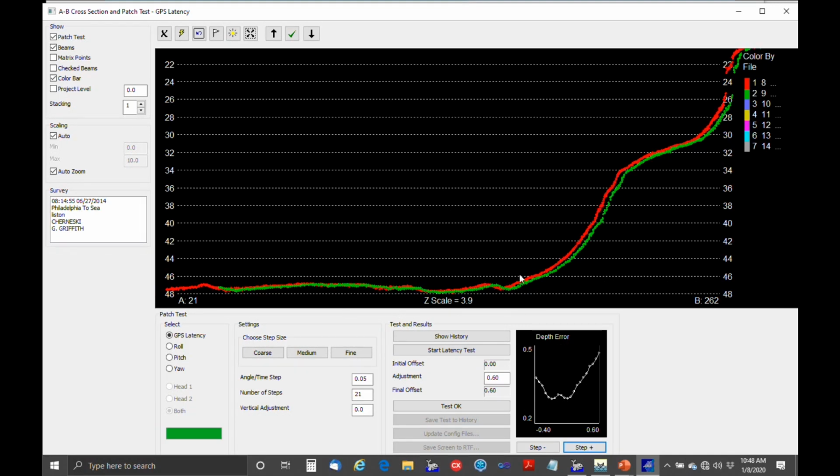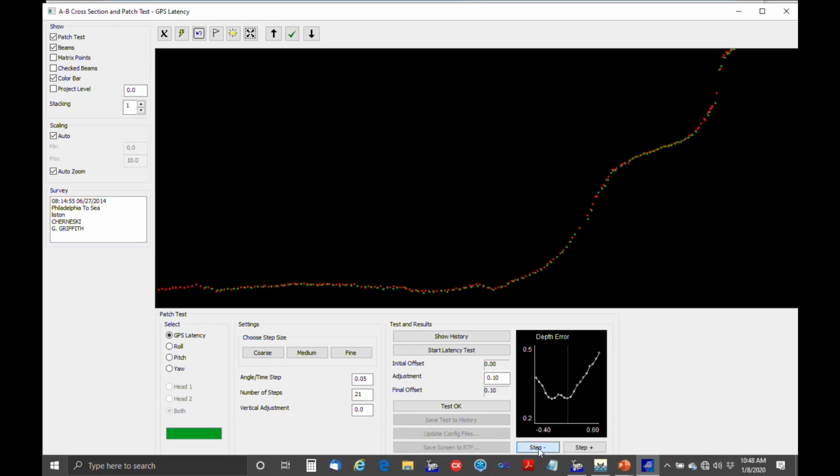And then we look at the cross section, and the difference between the two survey lines is at a maximum. So it's just a cumulative error or difference between the two survey lines. Get this back to 0.